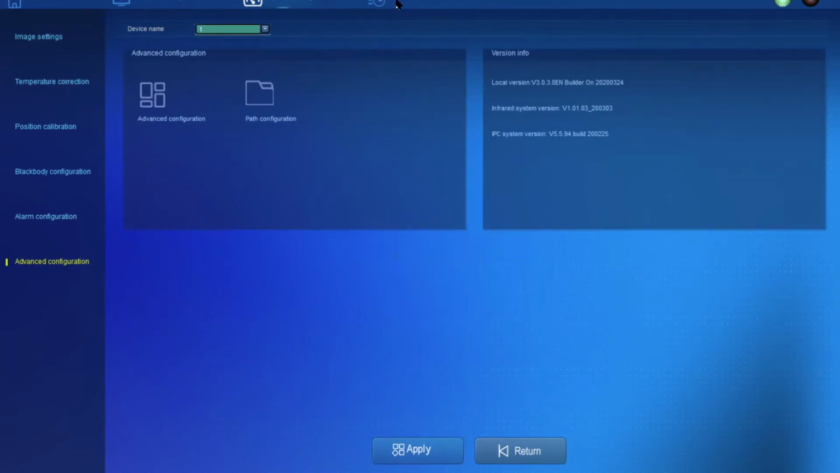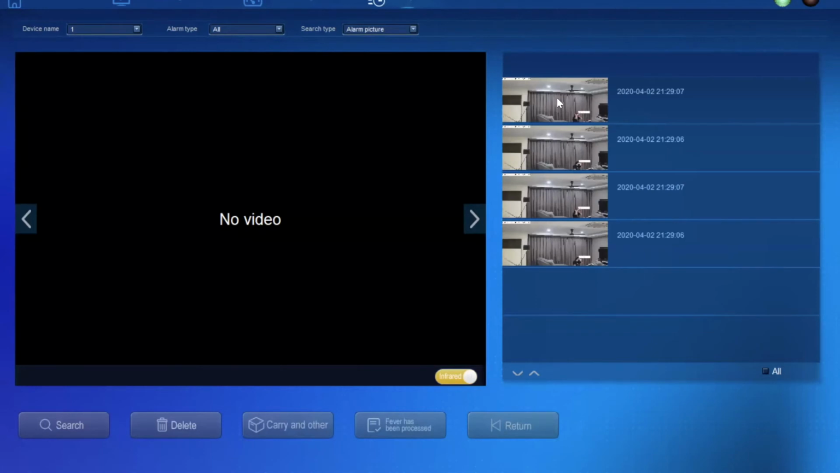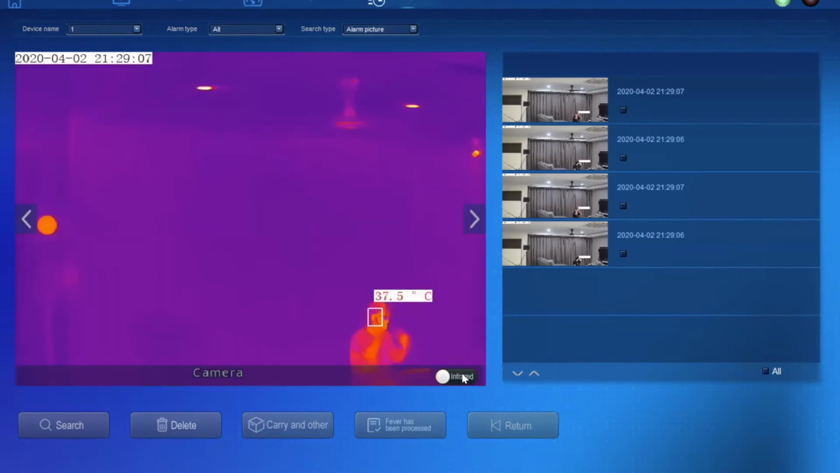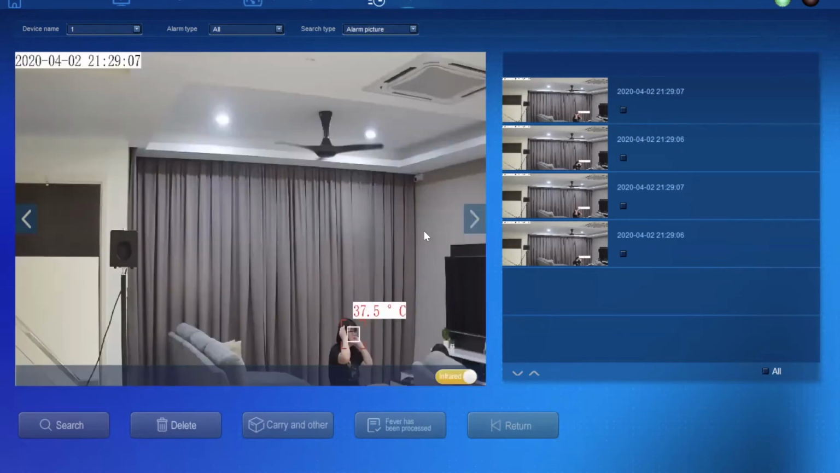On the history tab, this is where we play back the video or the photo of those triggered alarms. This is what I tested last night. 37.5 is the triggering point, and you can switch it to thermal view as well. But normally, for evidence or playback, you need the visual view rather than the thermal view, so that you can identify who that particular person is.